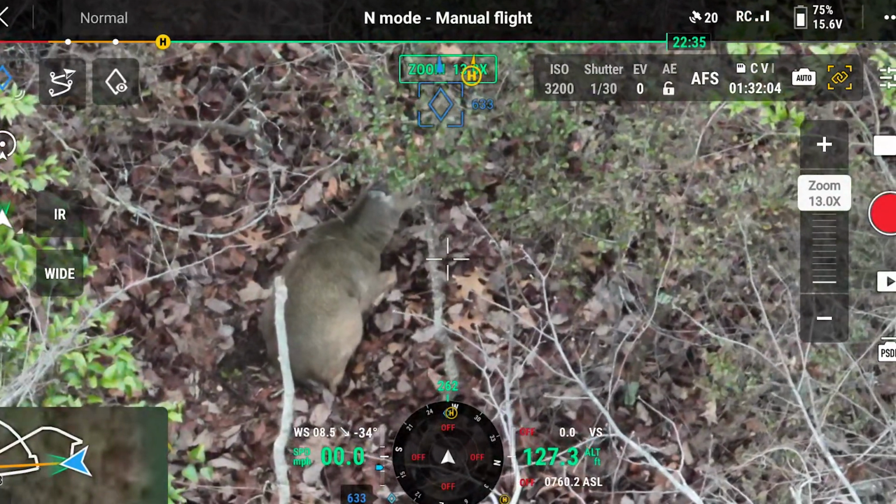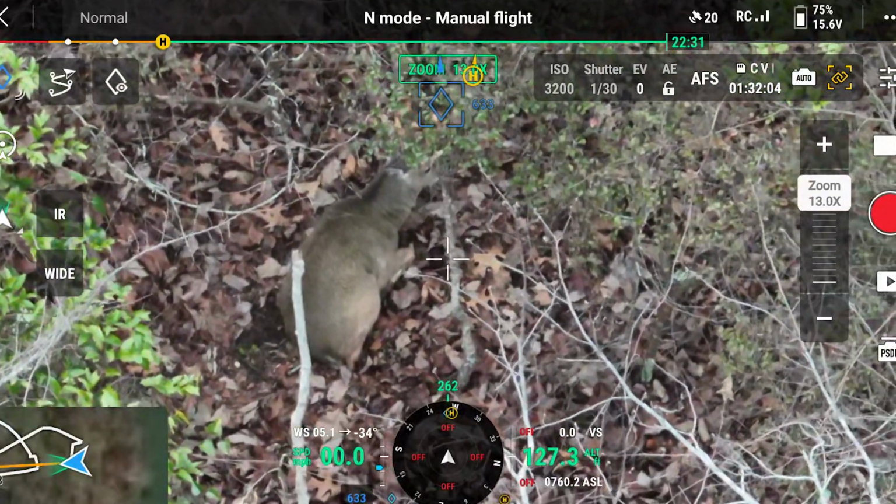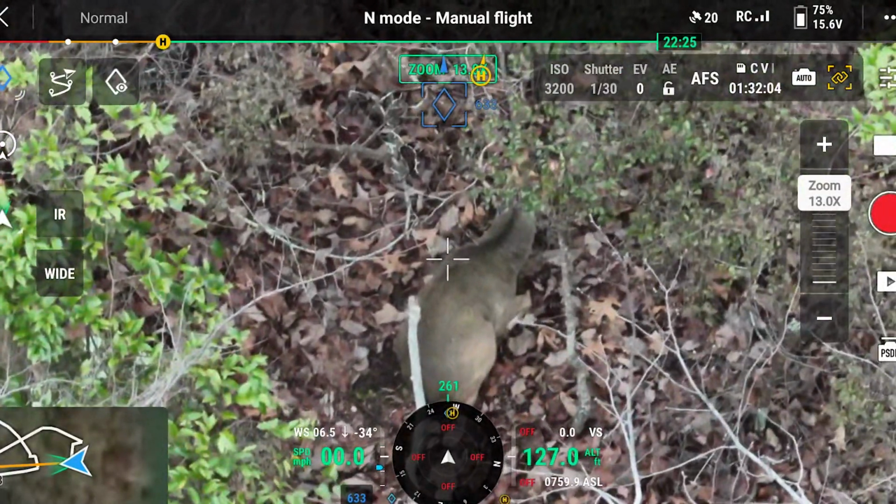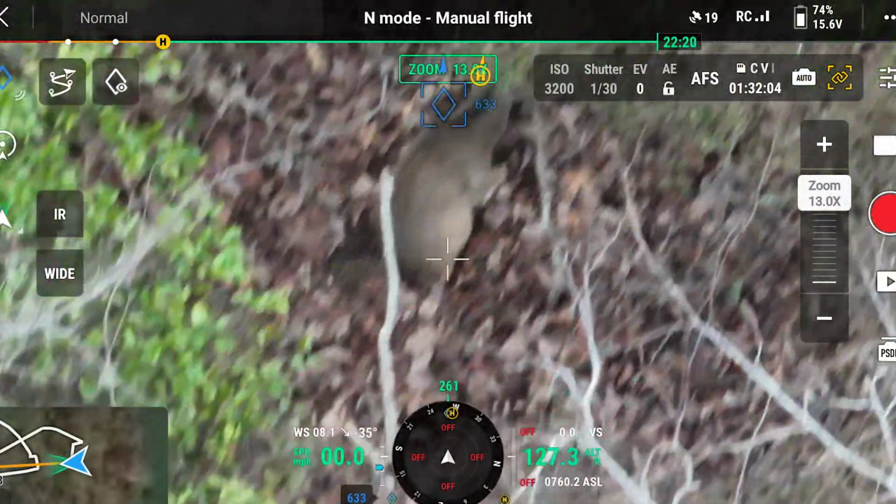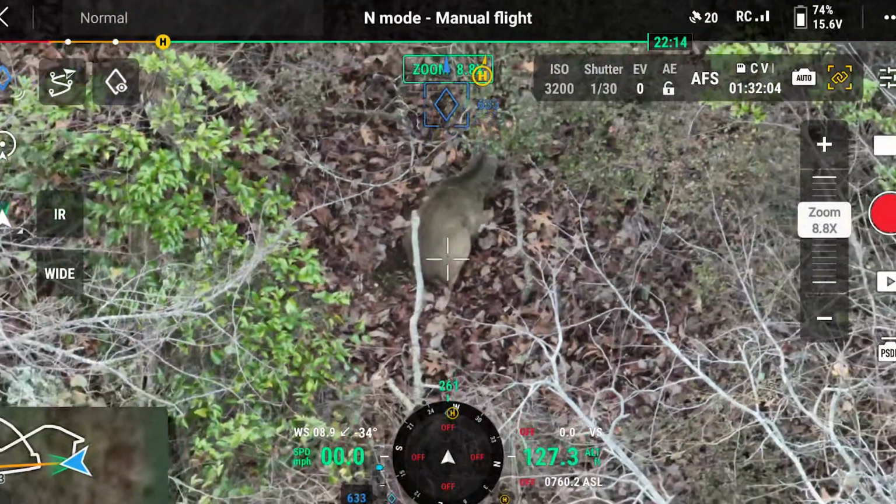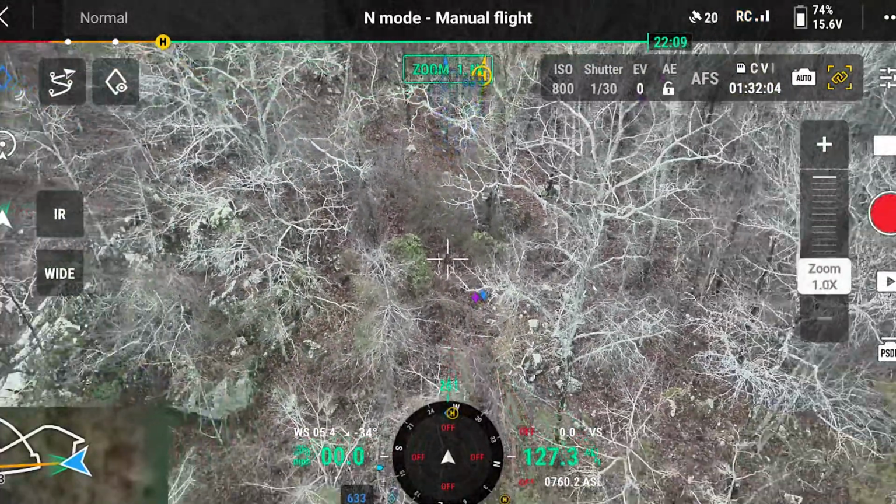He's not acting weird, no. That's just a dark spot on him. It's hard to tell. Yeah, that's just the crease of his legs. Hard to tell.